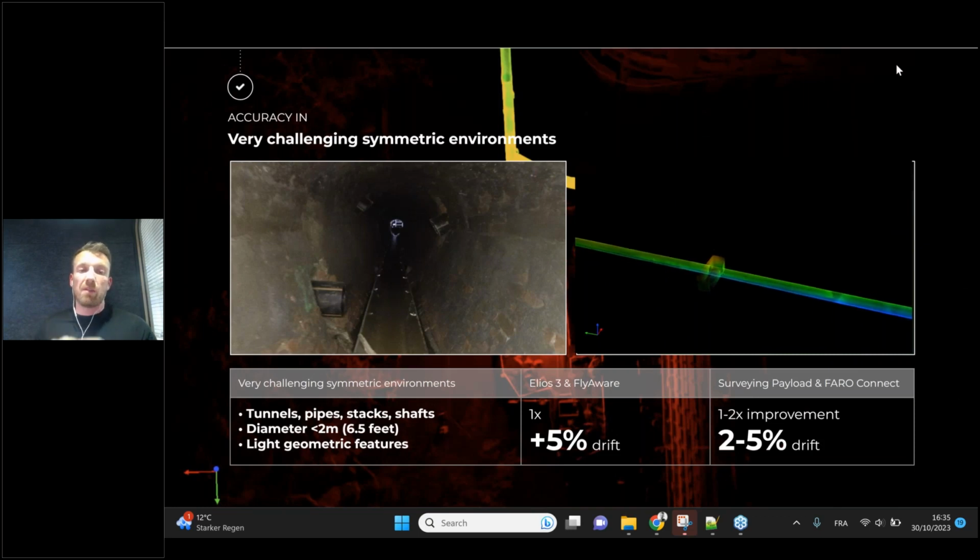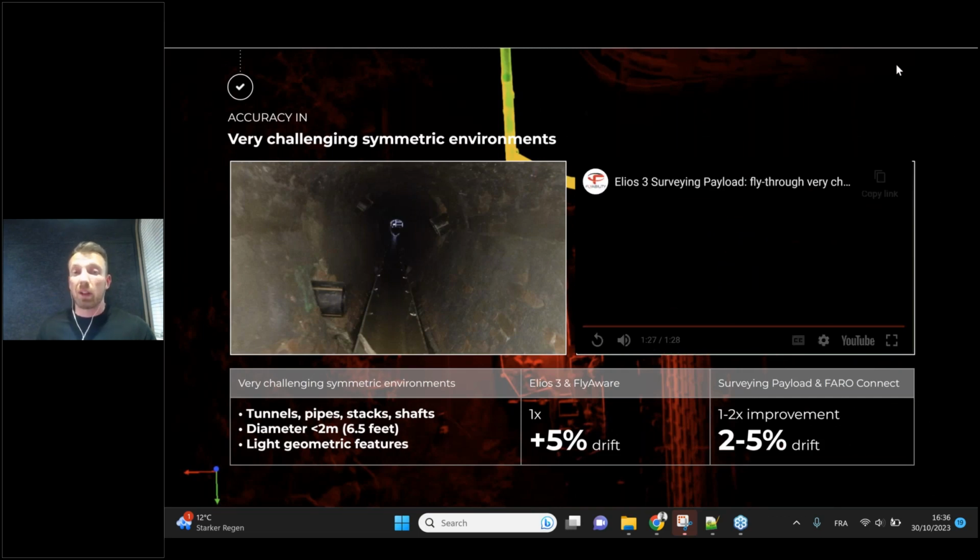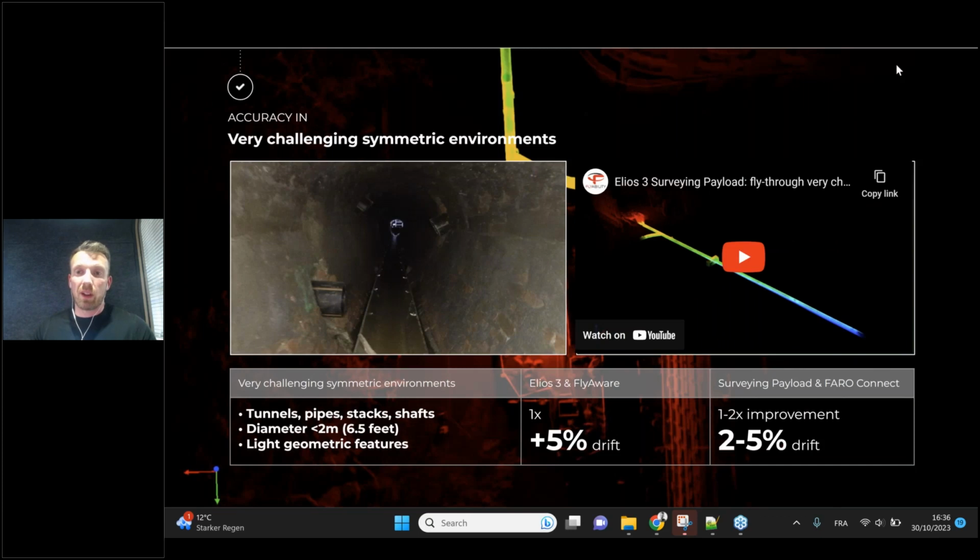So in this case, it had very, very light geometrical features inside. It did have a small trough where it was carrying the water. It had some pipes coming in as well and some branches off, but in this case, it was quite a challenging environment to fly and map. With the Elios standard configuration, as you'll see in the next slide, we got quite a bit of drift factor. It wasn't any data that was actually usable at all from the standard configurations. We had 5% plus drift factor. However, with the survey payloads, we're able to get that drift factor to within 2 to 5%. So a twofold improvement to what we were able to get previously with the standard configuration.